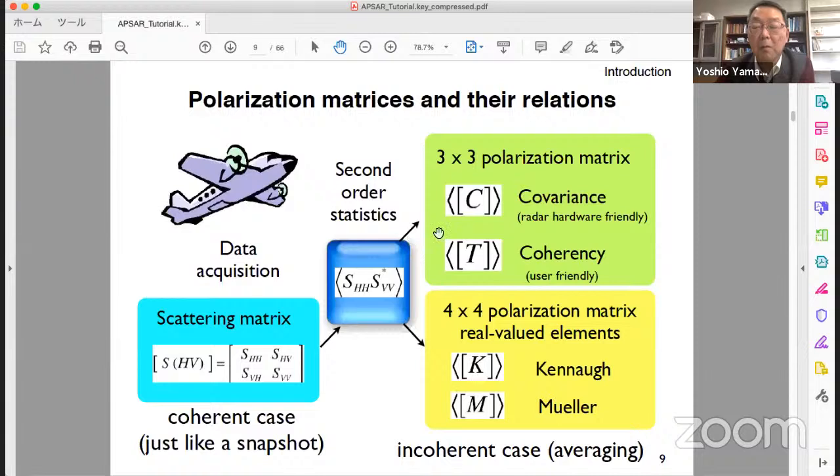Here, in this form, we have 3 by 3 polarization matrices like covariance or coherency, or 4 by 4 real valued matrix, Kennaugh and Mueller matrix. This is effective for incoherent case. For averaging, it's very powerful. Anyway, starting from here, we can create any polarization matrices.